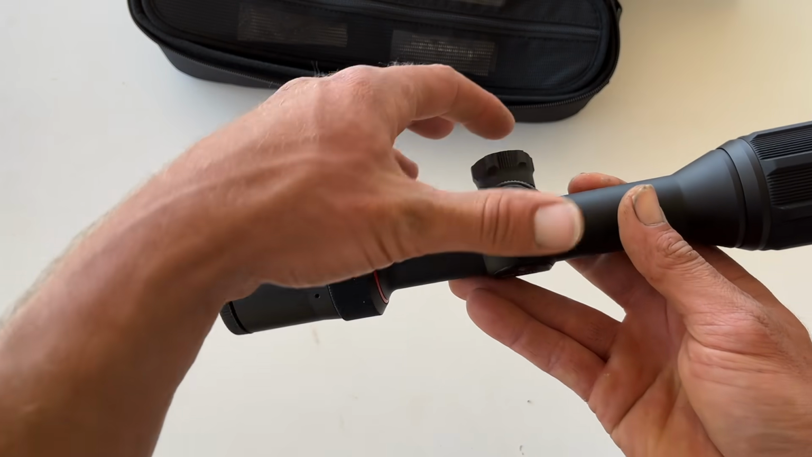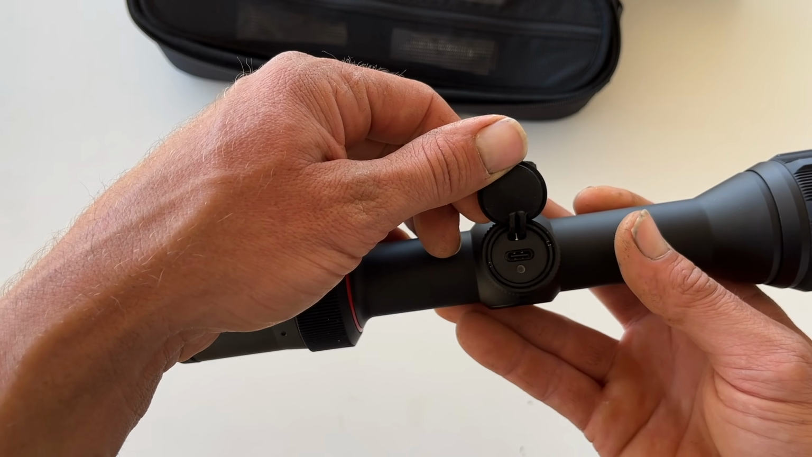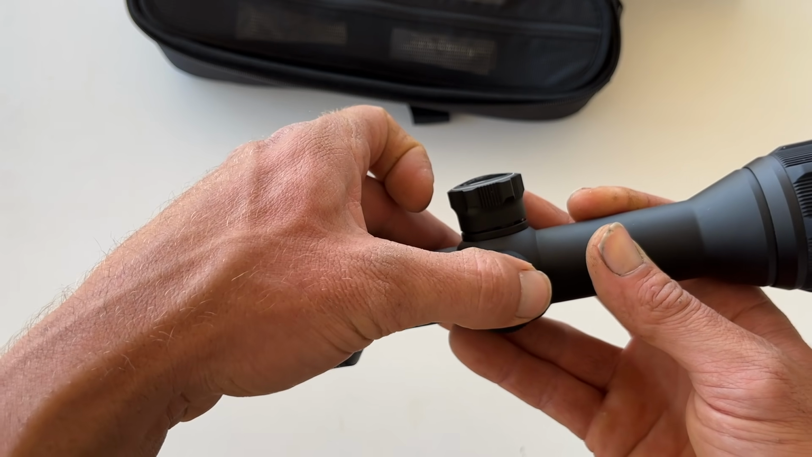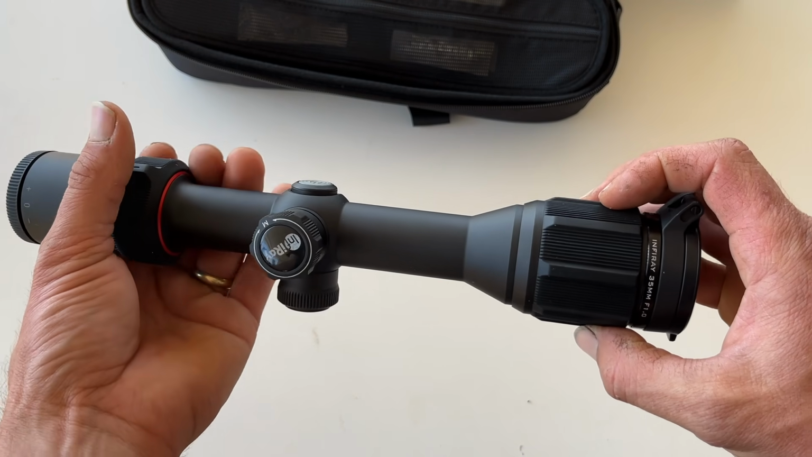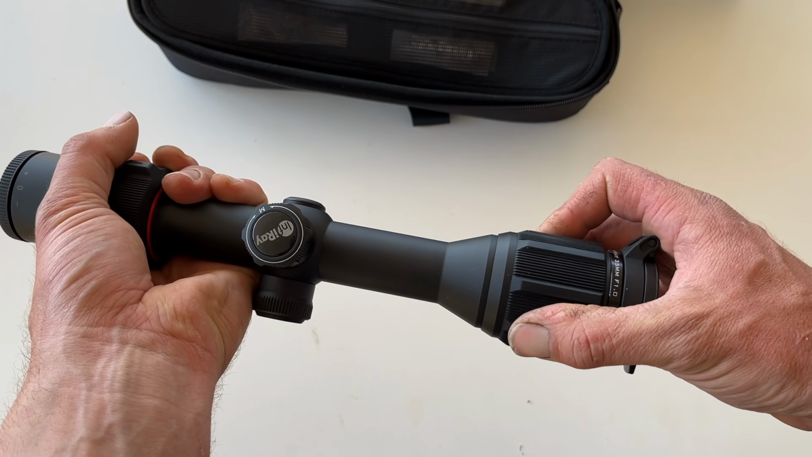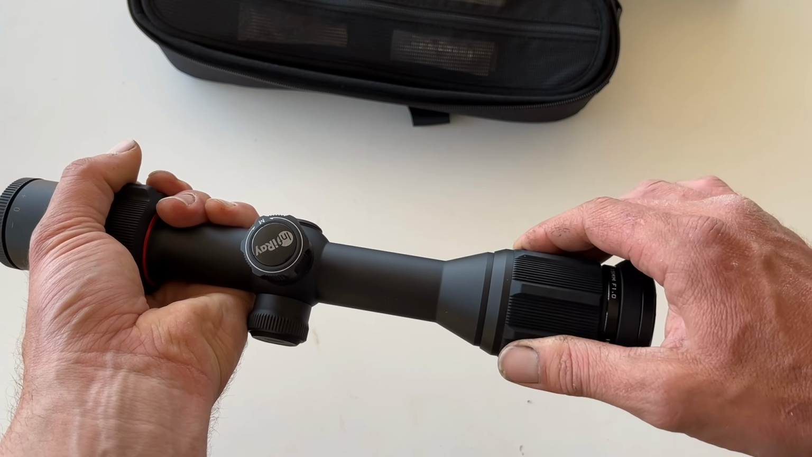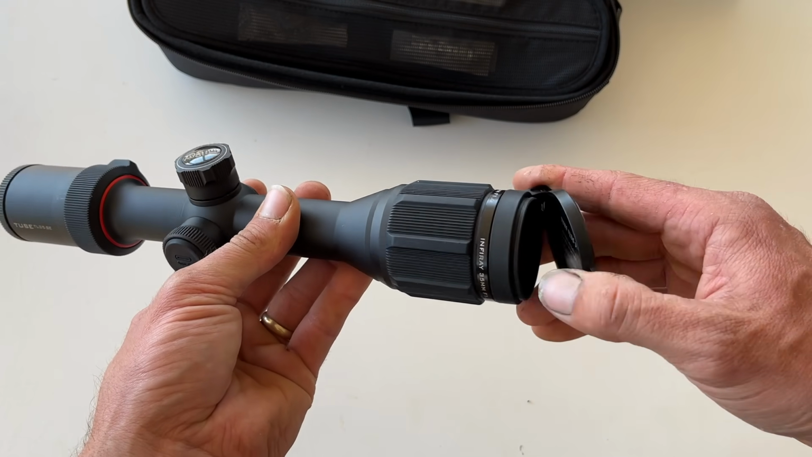And on this side you have the little plug with the USB-C for charging and getting your data off your scope if you want to plug it straight into the computer. And on the end here you've got your focus ring, which I actually prefer over the TH50. It's nice and smooth, not too loose, but not too tight either. I think I found the TH50 to be nearly too tight.